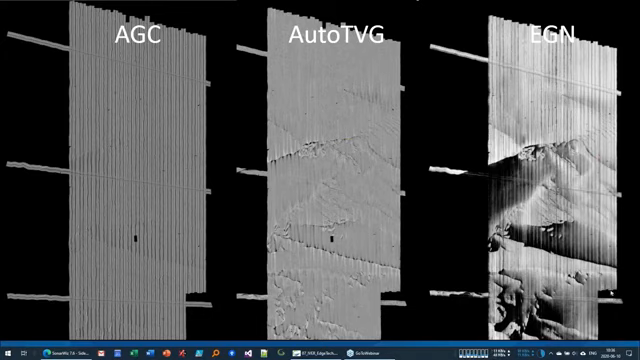EGN was designed to avoid those problems of both AGC and Auto TVG. It tries to build a model or a signature of your sonar and apply that uniformly to all the track lines. And so the pixels get corrected the same way every single line, and it remembers what it's done, and so the pixels in one side of the survey can be compared to pixels in the other side of the survey. And so here you can actually see the geology popping out. So for mosaics where this is your goal, to see geologic features or marine habitat, we recommend using EGN.